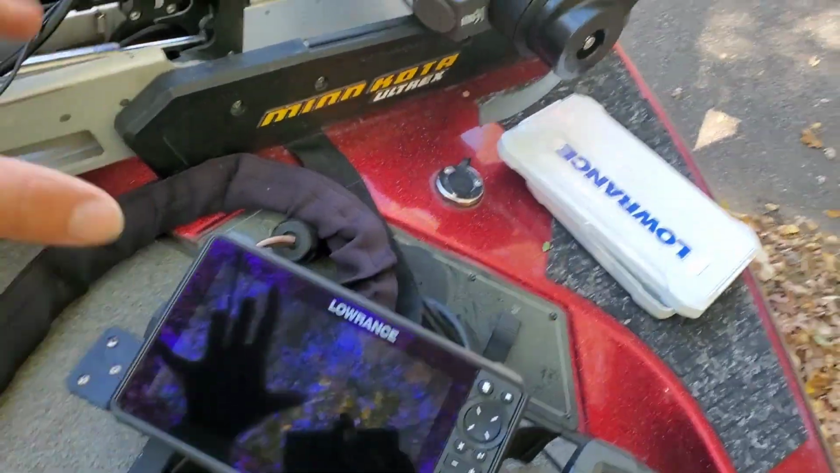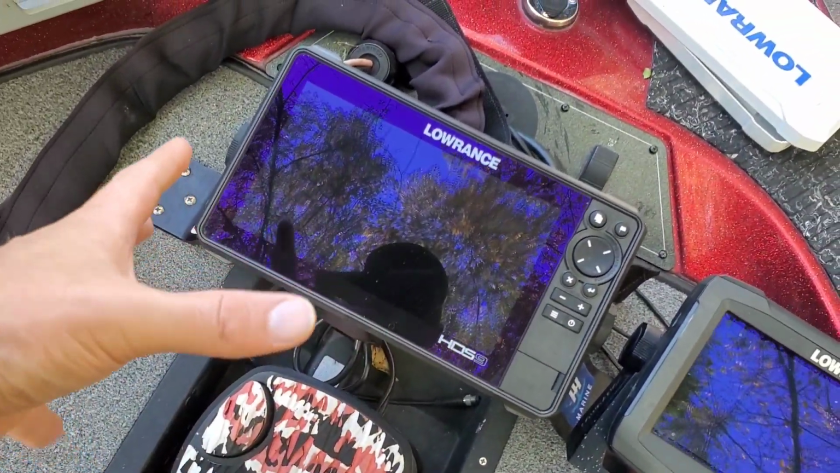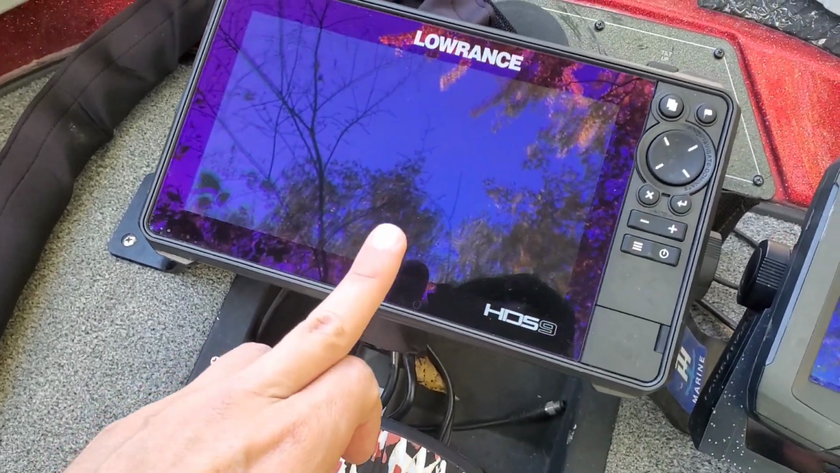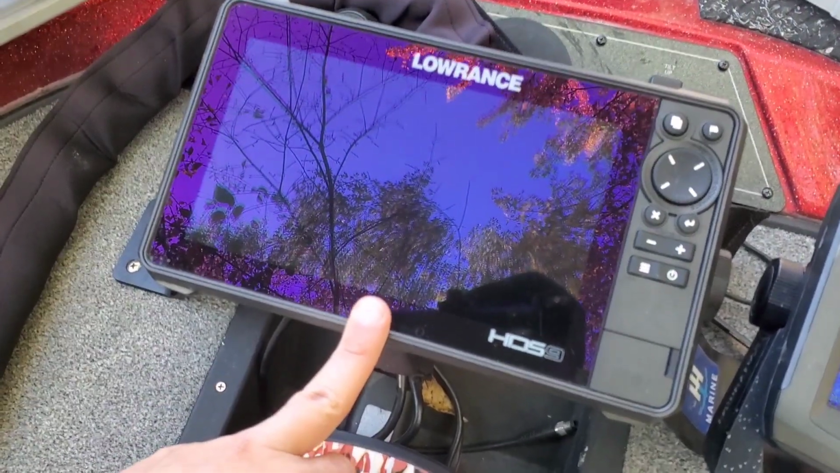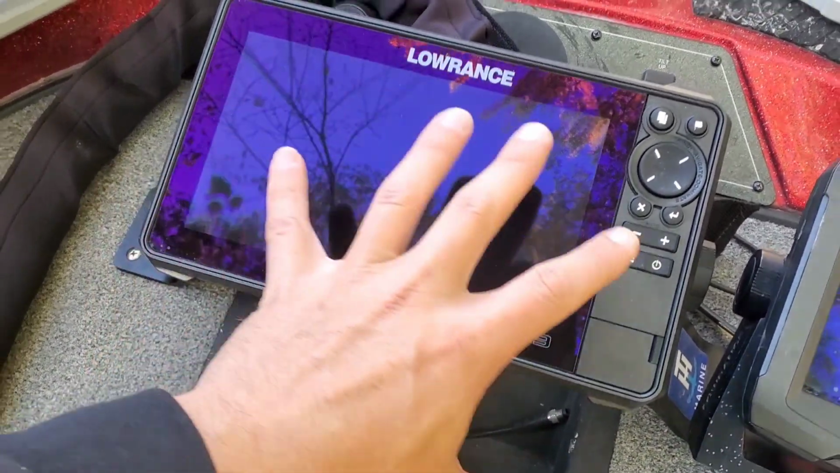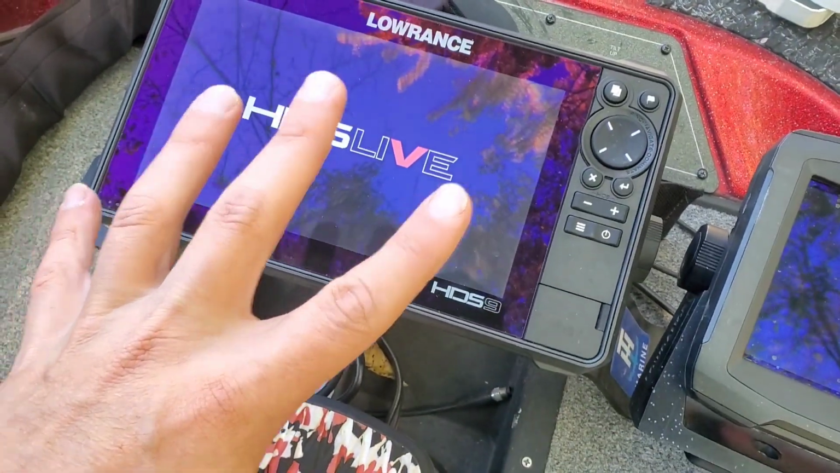I am running my Active Target to a Lowrance HDS 9 Live. I don't have a 12 up here. I don't think I need a 12. I got a really great deal on the 9, and so far the 9 has been extremely sufficient for my active targeting. So this is literally just running Active Target. I don't do anything else on this unit.